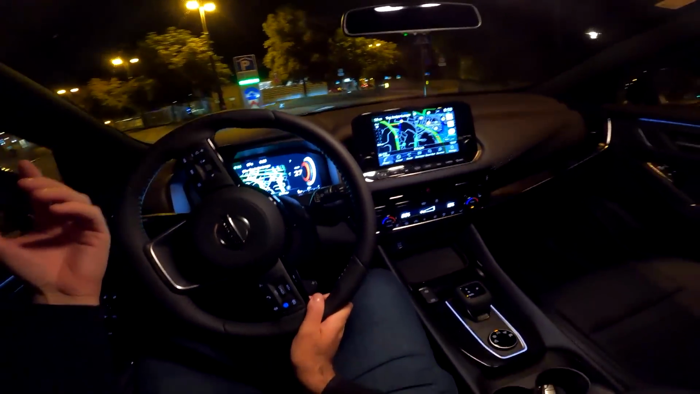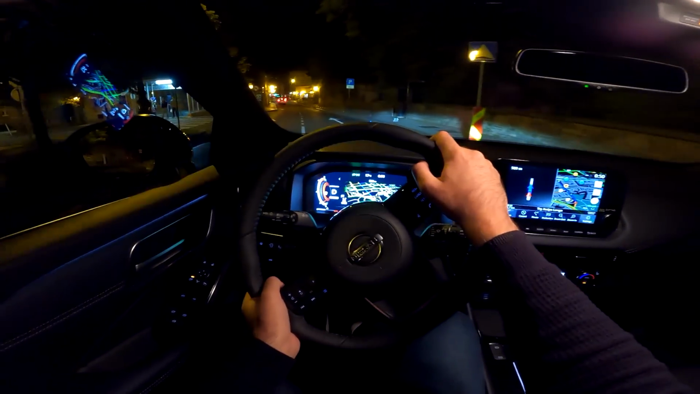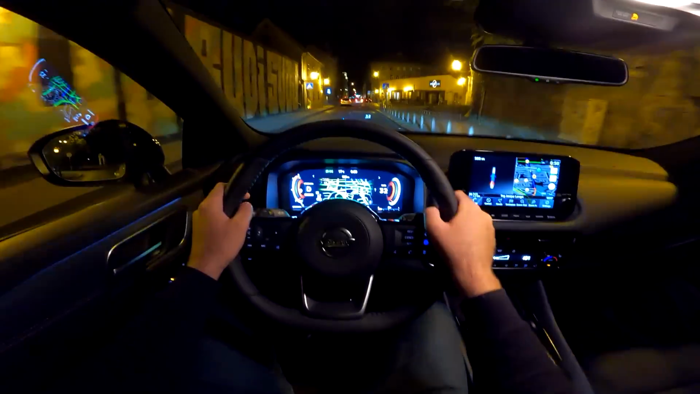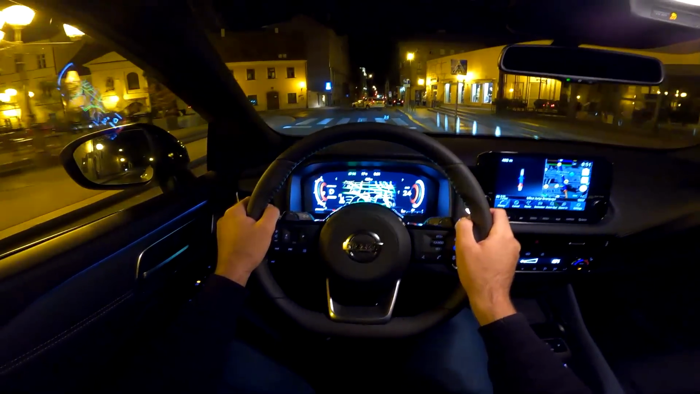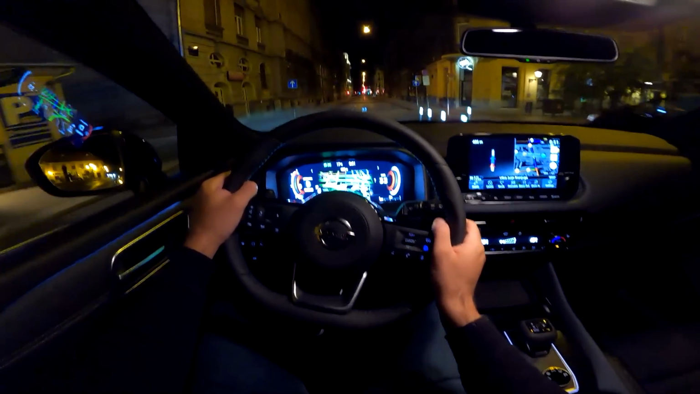So you will have the sound of the petrol engine because it's working and it's giving electricity to the electric motor, but on the other hand, the wheels drive from electric power, which means you will have instant power and a lot of torque. So yeah, that one will be pretty interesting, so let's wait and see. But for now we have those mild hybrid petrol engines.